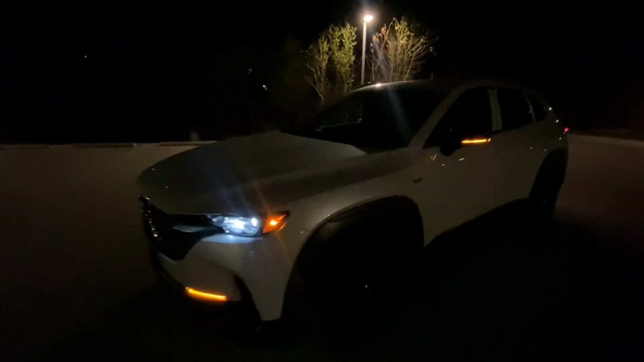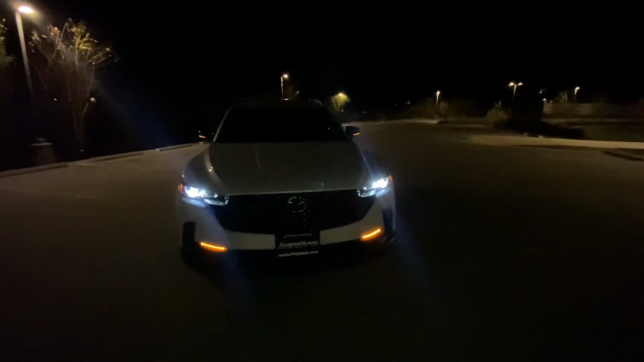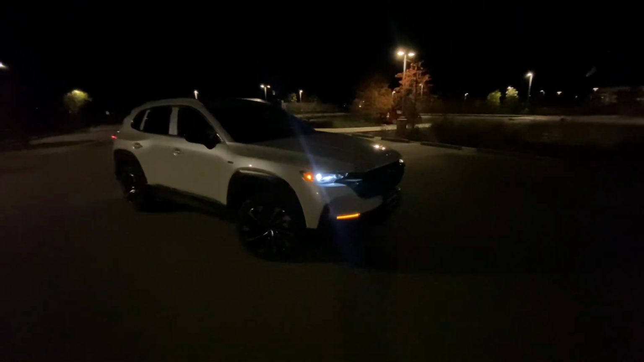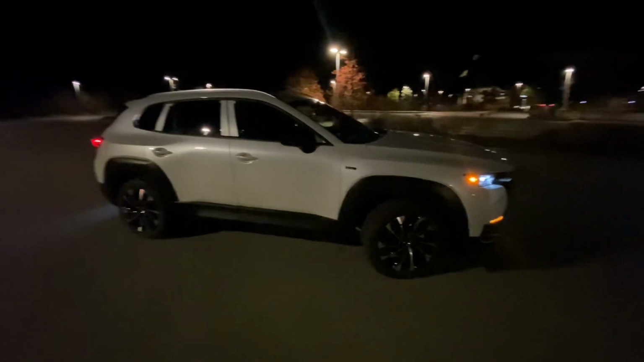Let's take a look around. Now, the only real way you can tell a hybrid from a normal CX-50, especially at this trim level, is the wheels for one, and two, these little tiny hybrid badges that you get on both the front quarter panels and one on the rear as well. Other than that, you really can't tell, and I kind of enjoy the fact that Mazda didn't make it scream out, hey, I'm here to save the world. It's just a CX-50 that happens to have a little bit more power than the base motor, but more efficiency as well. I think it looks really good.